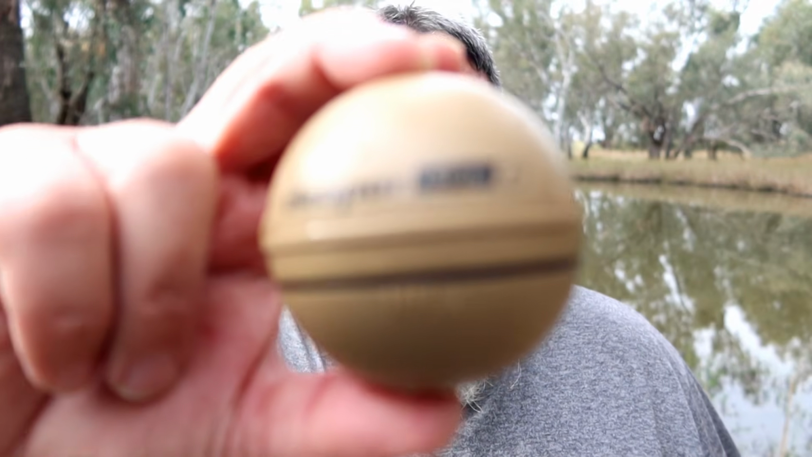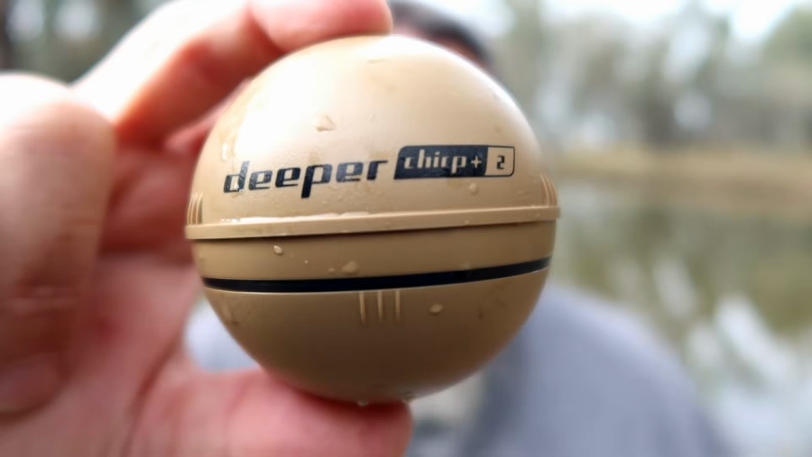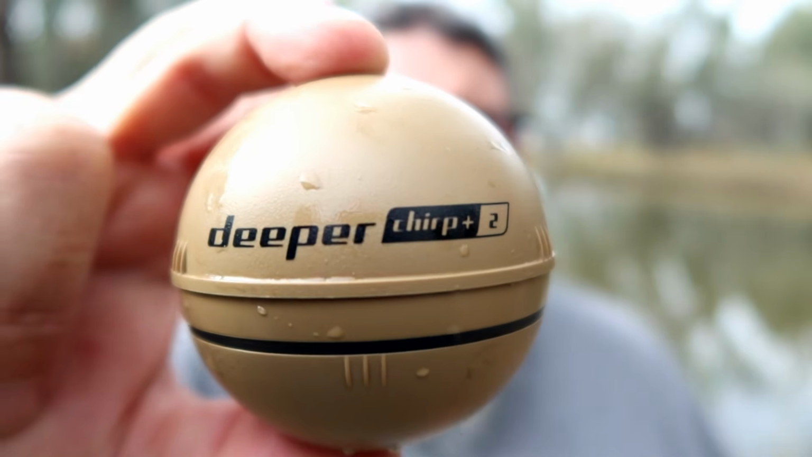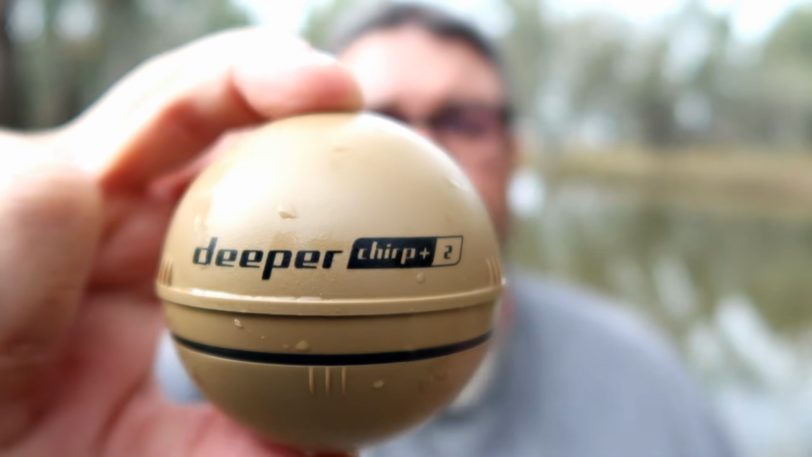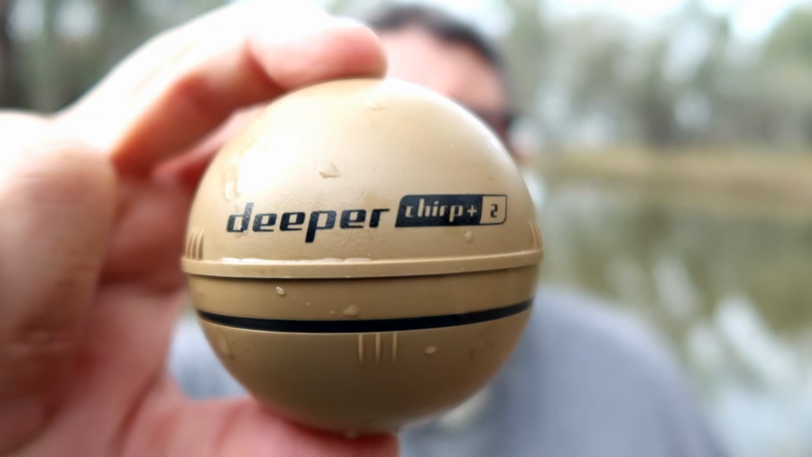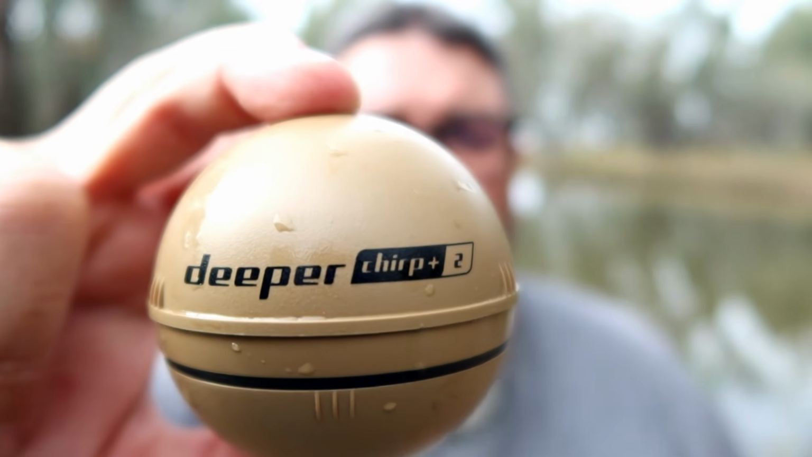Well folks, there you go, the Deeper Chirp Plus 2. It is an upgrade to the Deeper Chirp Plus. Functionality and performance wise, everything remains pretty much the same. The main upgrade is to the battery life. It gets double the battery life of the Deeper Chirp Plus, which might be suited to people fishing from a boat or camping and away from any charging device for a period of time. So it's got the improved battery life, and you get the free night cover and access to Lakebook Premium.